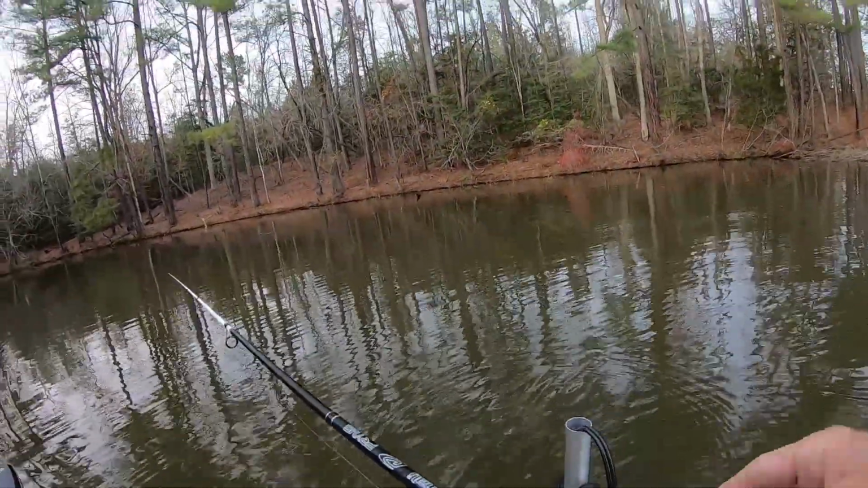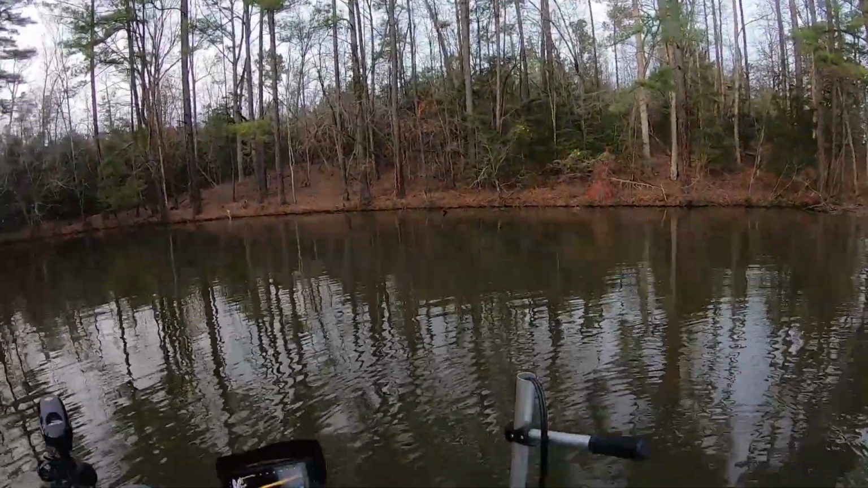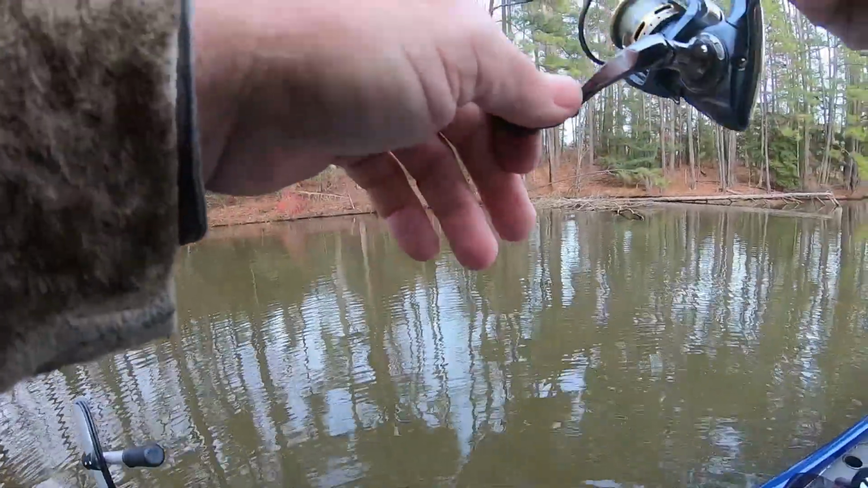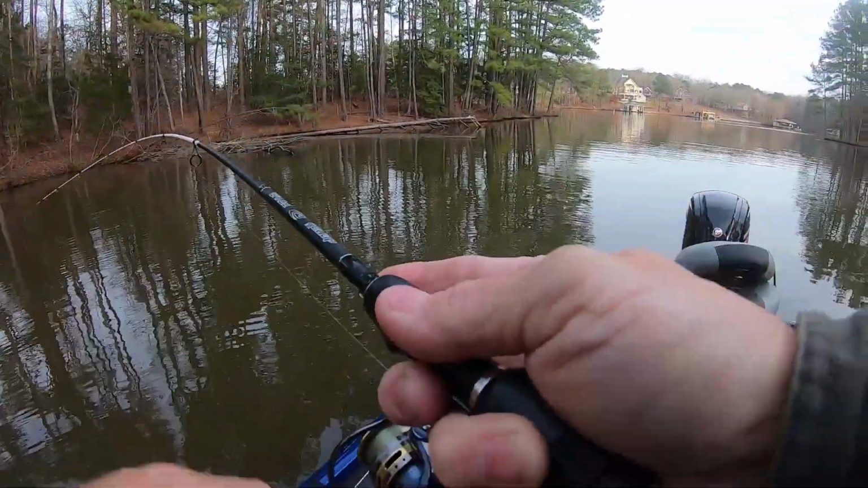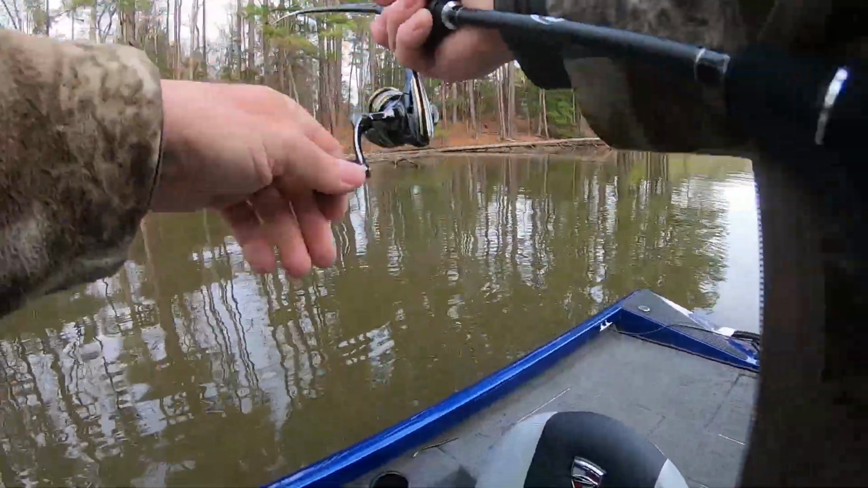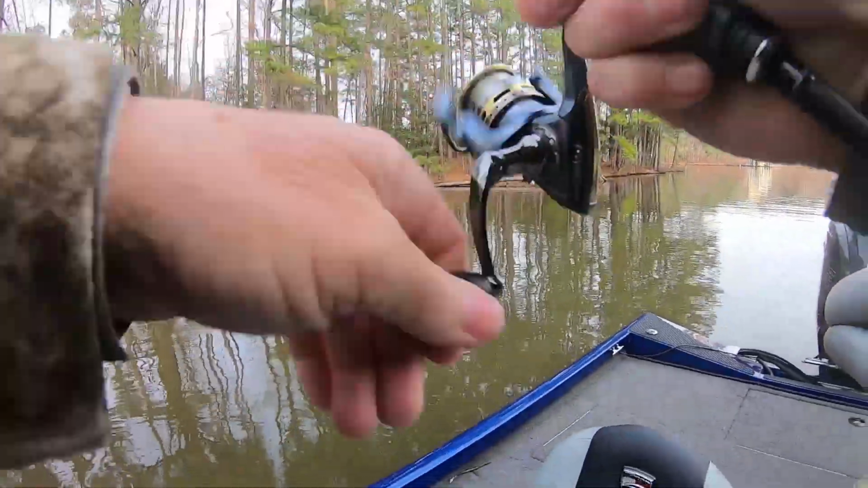I want the weight on there. But what I ran into here, there we go, there's another one. Live action. What I ran into was I heard some fish breaking. Water's 50 degrees, 50.42. I heard some fish breaking, and I looked around and threw my bait at them. That's how I caught the last one, just like I caught this one. That's a little bass. That's what I figured.